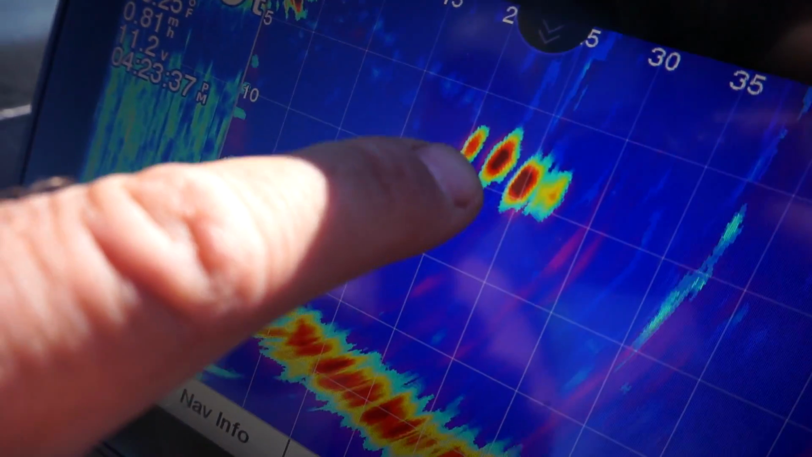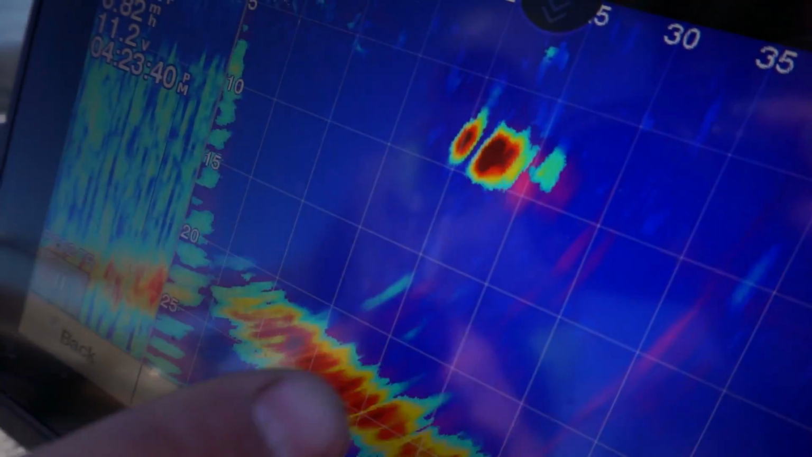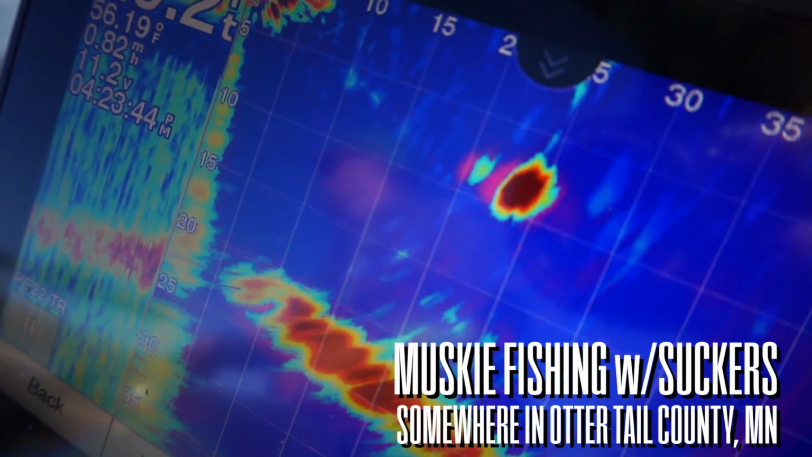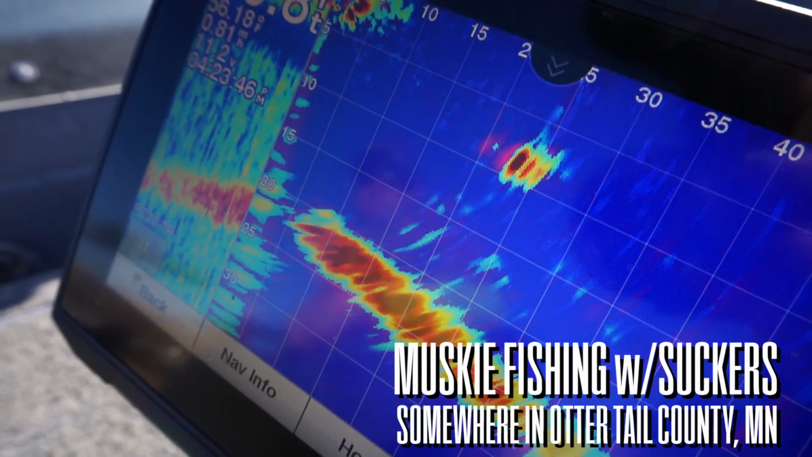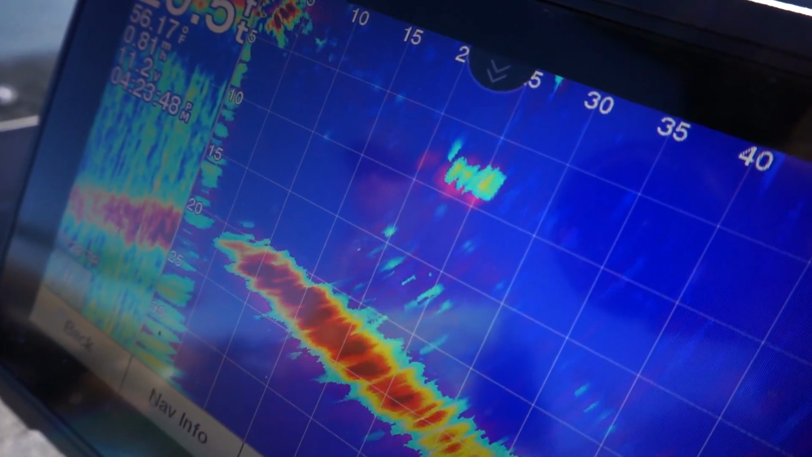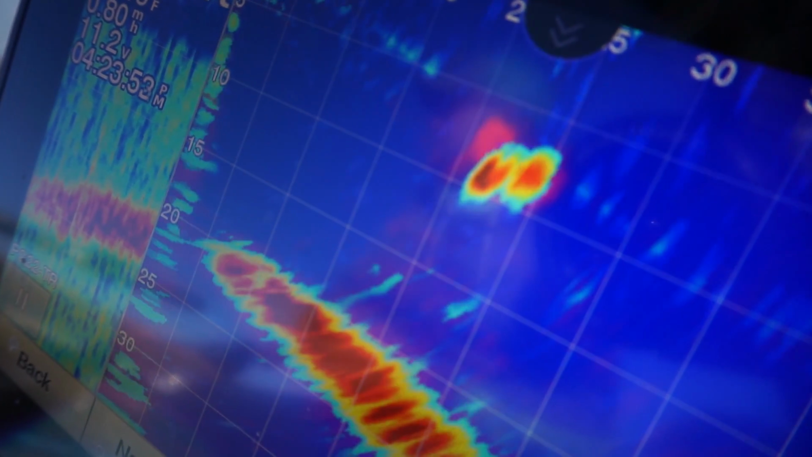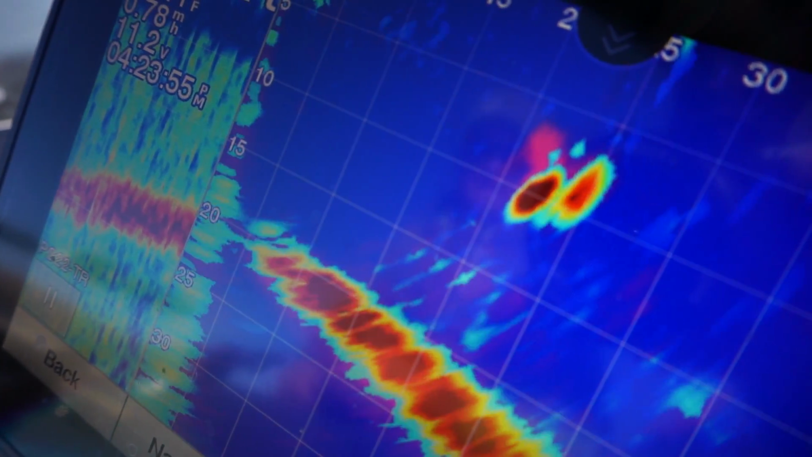Here's a sinker, there's the sucker, there's the muskie. There he just came, oh, we just charged it a little bit. You can see I just gave the sucker a little pull. You seen the sinker drop, there's the muskie charged after it. Come on and eat it.